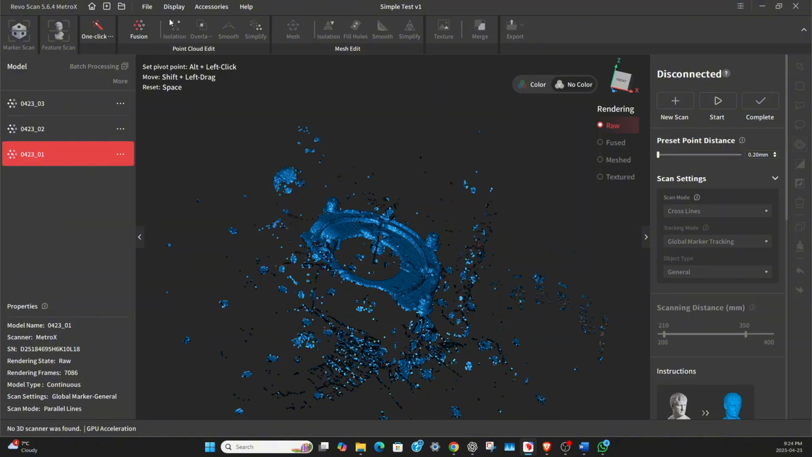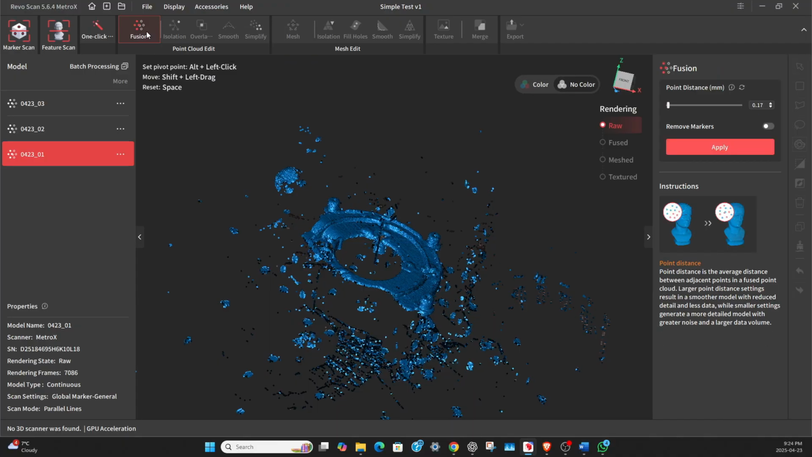You need to do the point cloud edit first before you do the mesh edit. So we want to do the point cloud edit on all three, combine them into one, and then do the mesh edit. At least that's the workflow I have learned. So we'll click on Fusion, and we need to apply.